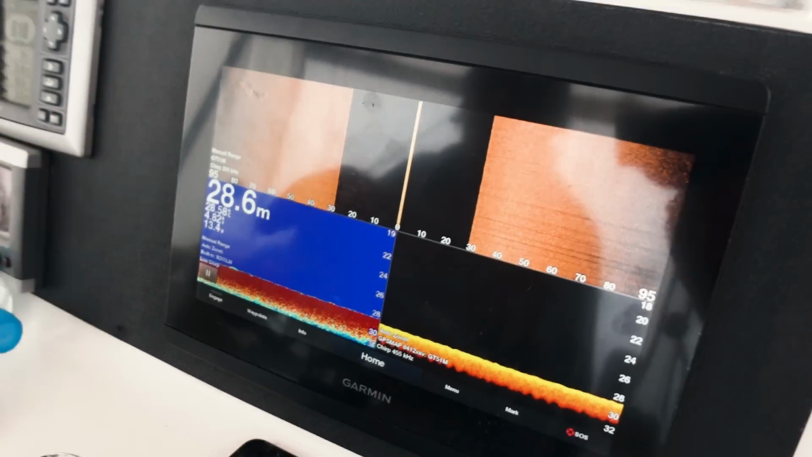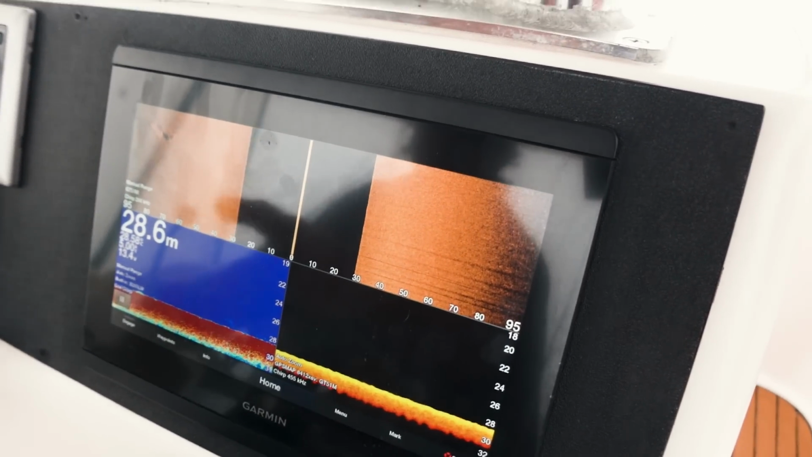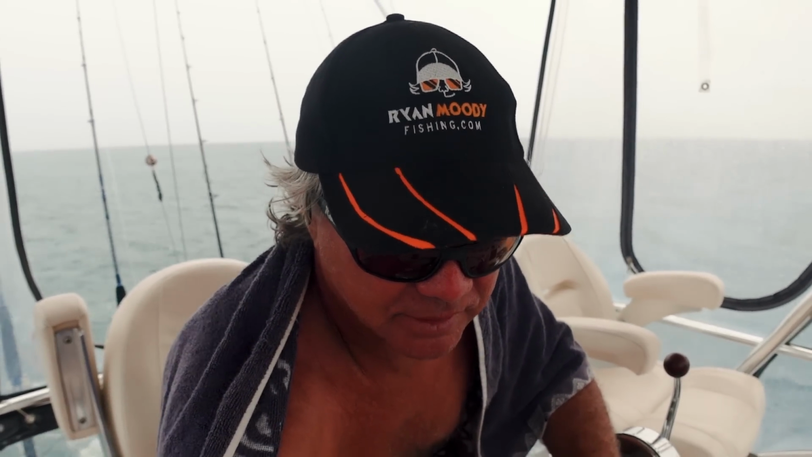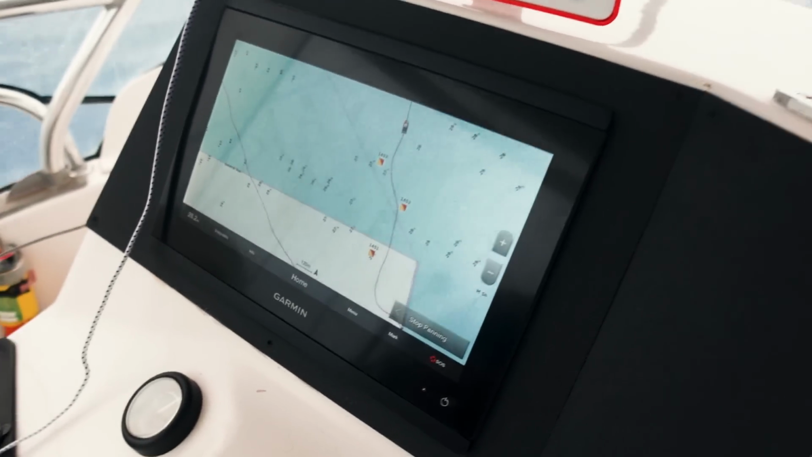Oh, look at this one! Look at the size of it! That's a beauty, man. I can see the fish school on it and everything. That's insane. That's a beauty. So we have the deep V. I found 3 spots in what, 4 minutes.